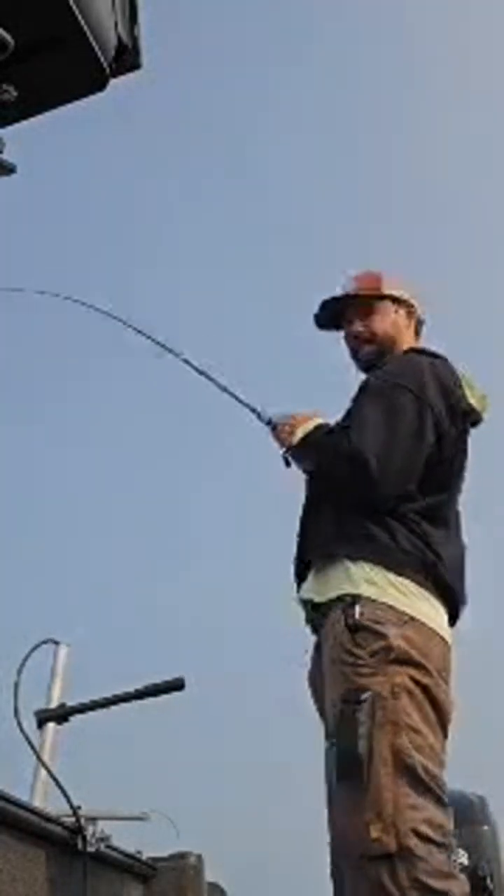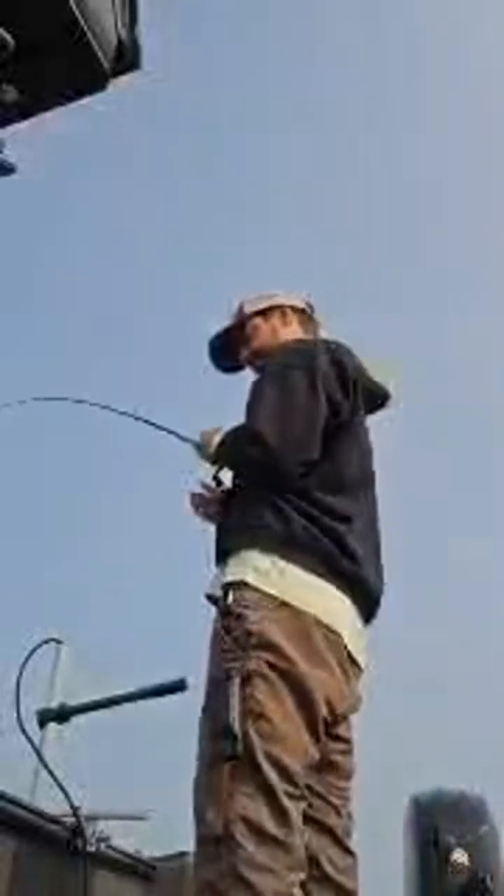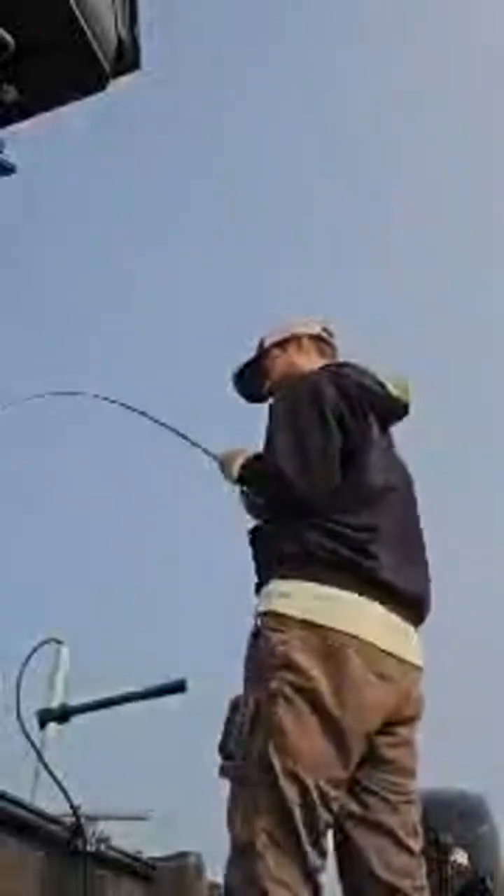That's a bigger one too. Nice one. Jeez, that's a nice fish. That's a nice fish.